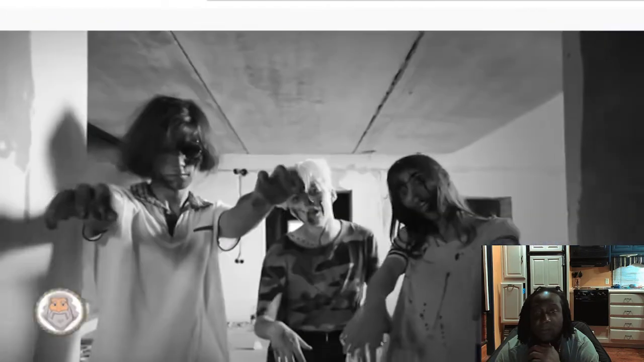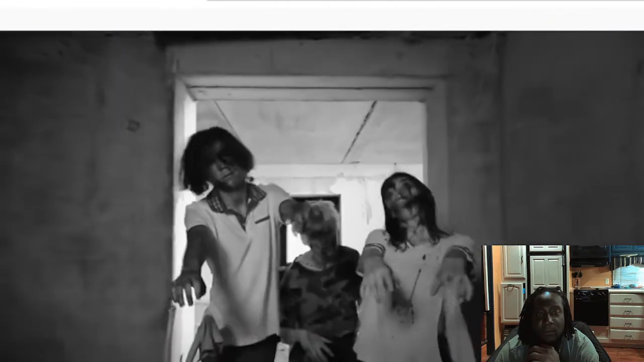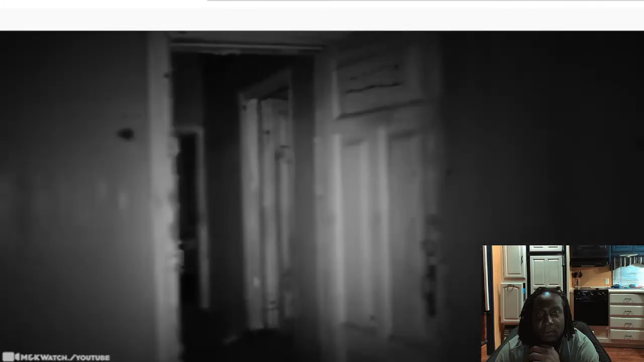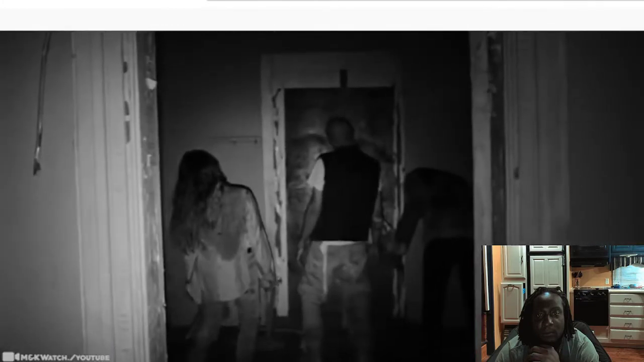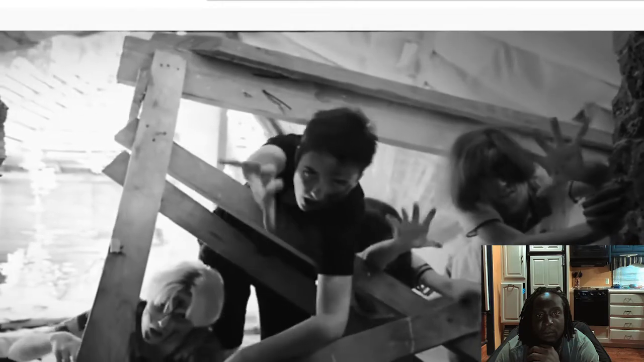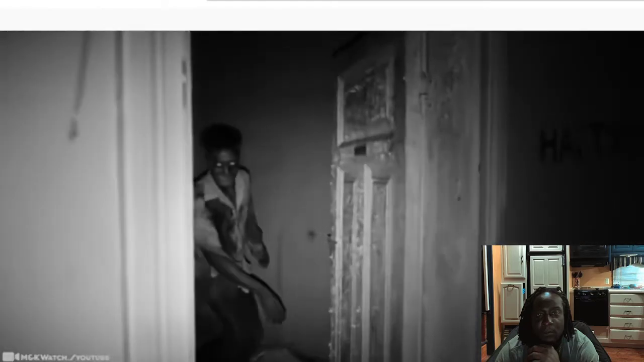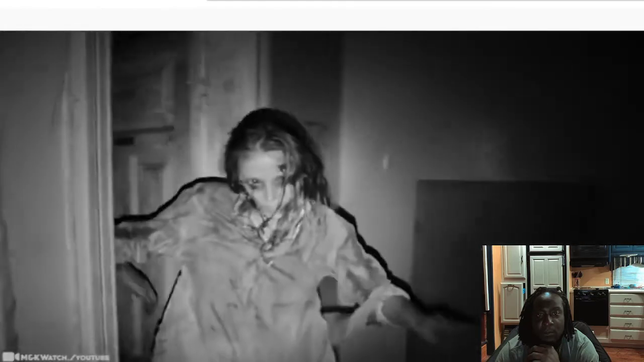Number 5. Zombie Cam. We're thinking that in the event of a zombie apocalypse, it's probably best to get out of the city. However, if this trail cam footage is any indication, it might not be safe there either. Apparently, zombies do not mind walking dead in nature. And no matter what, you do not go inside that abandoned house in the middle of the forest. There will be zombies there as well.